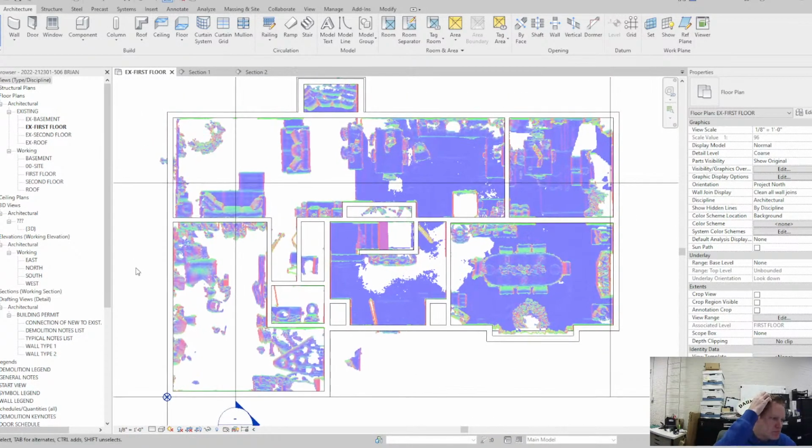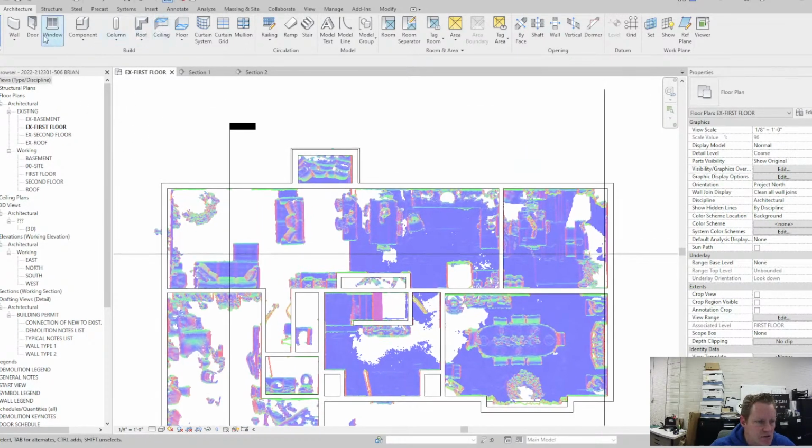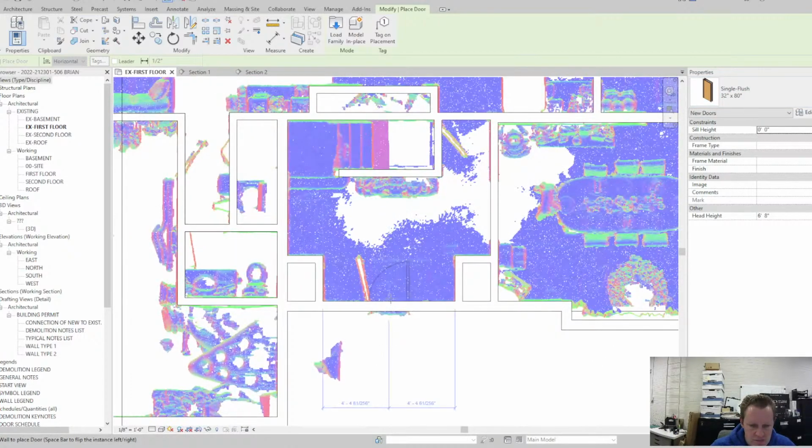Now, when I go through here, I didn't do all the floors and stuff, but I'm not going to worry about that. Let me just go right into it. The first thing I like to do when doing doors is I just place all the doors in here, and I just use a typical size. Doesn't matter what it is, so I can see.